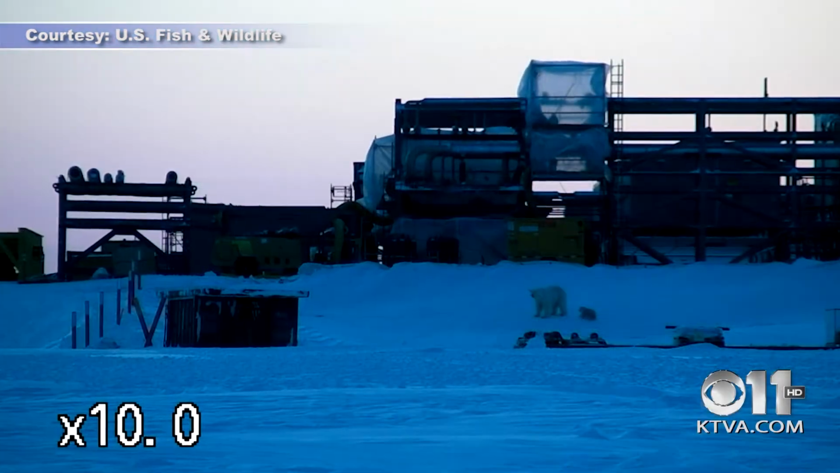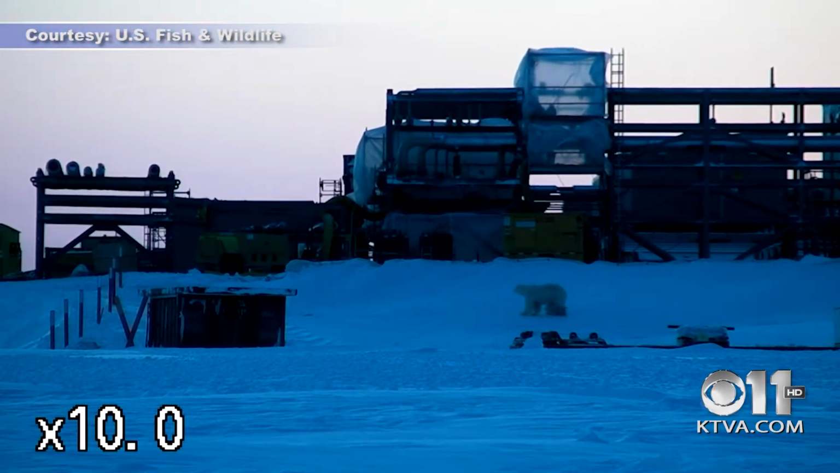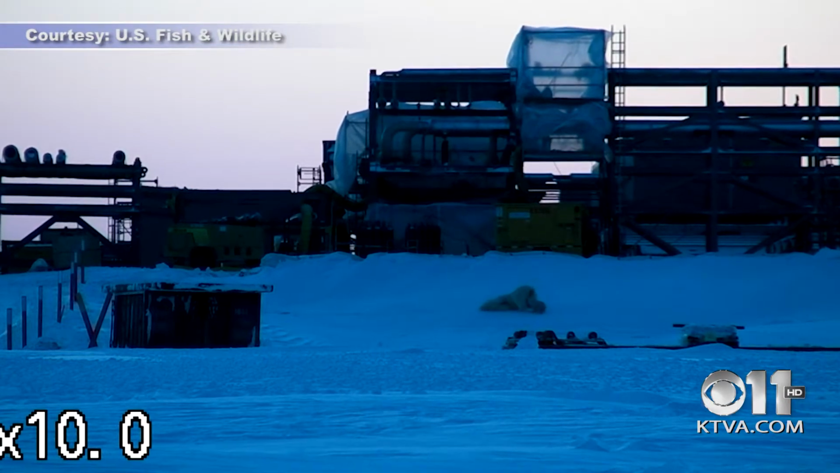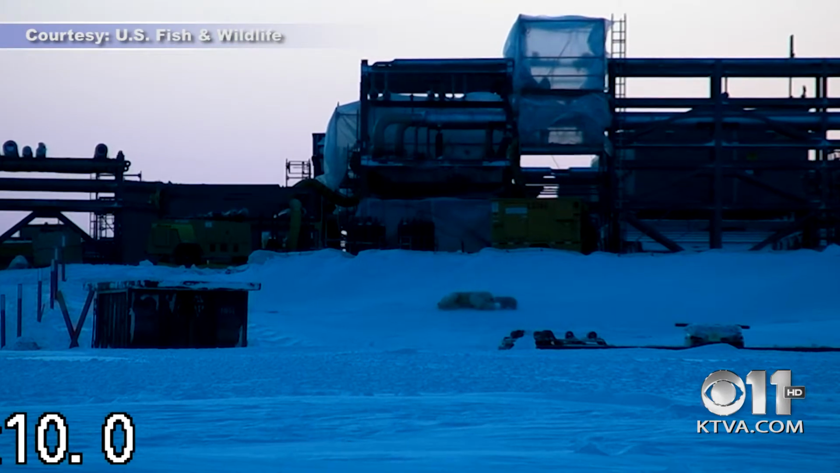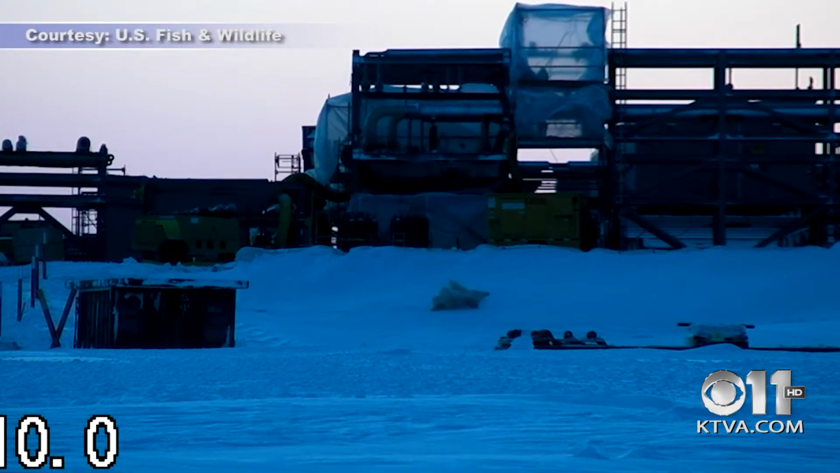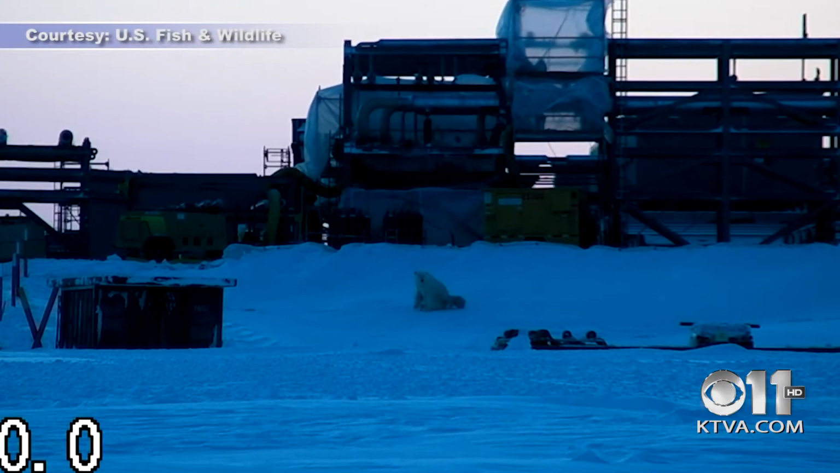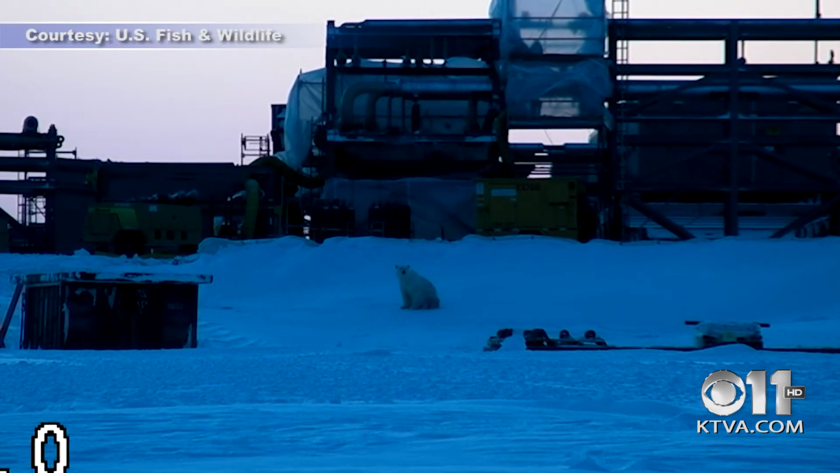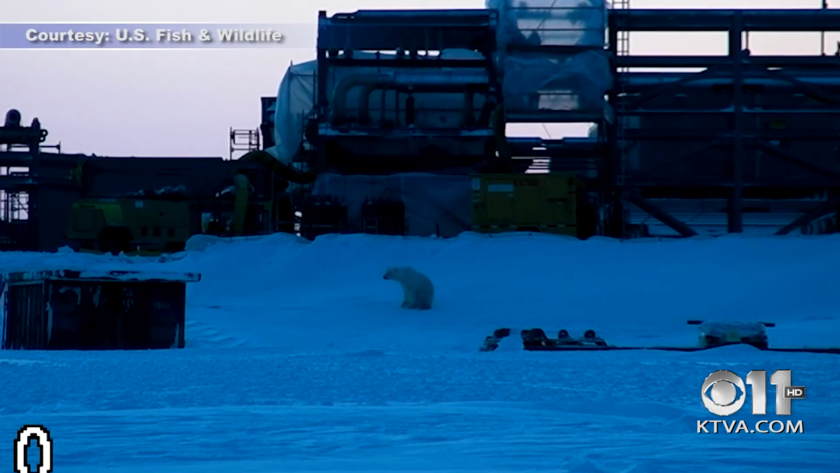It was several weeks before the family moved on and Eni could get back to work, likely costing the company millions. Scientists learned some polar bears can deal with a lot of disturbance, but they'd rather not risk it. Because the North Slope may be home to Alaska's richest oil deposits, but it's the only home to the shrinking number of Alaska's polar bears.